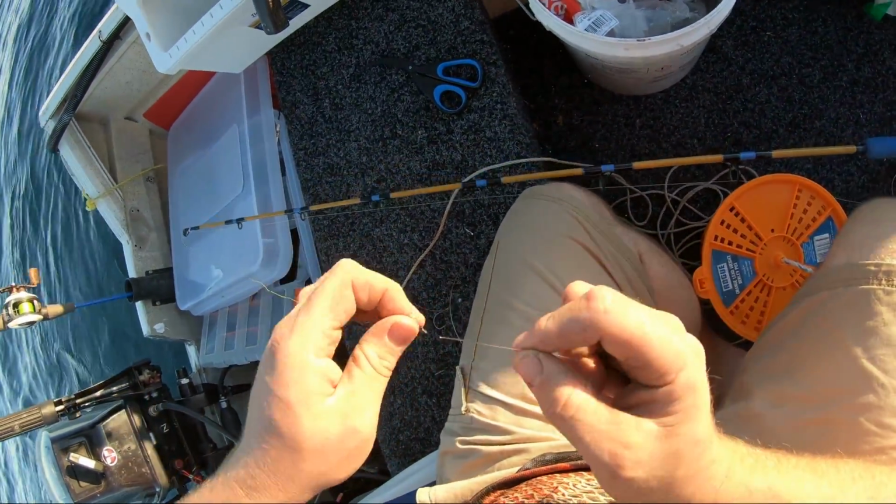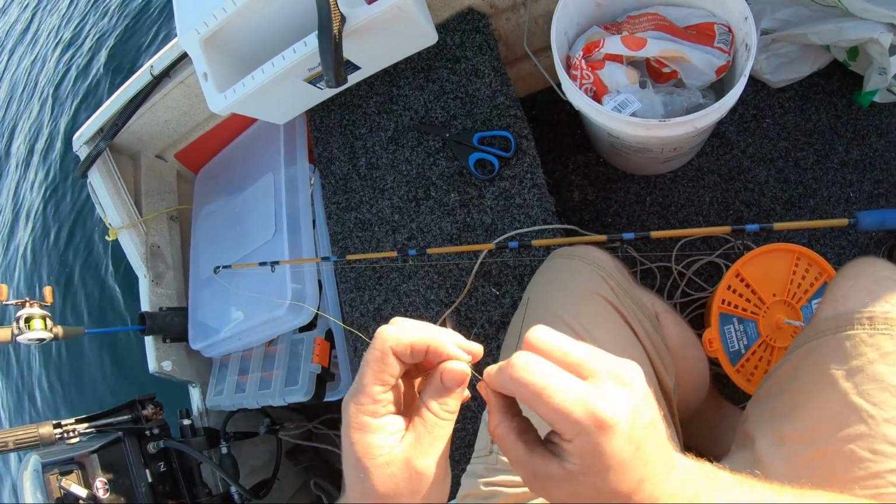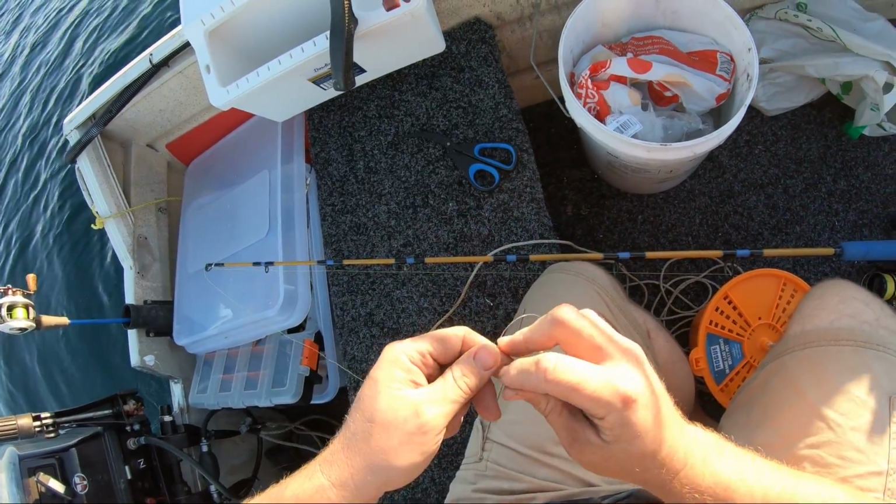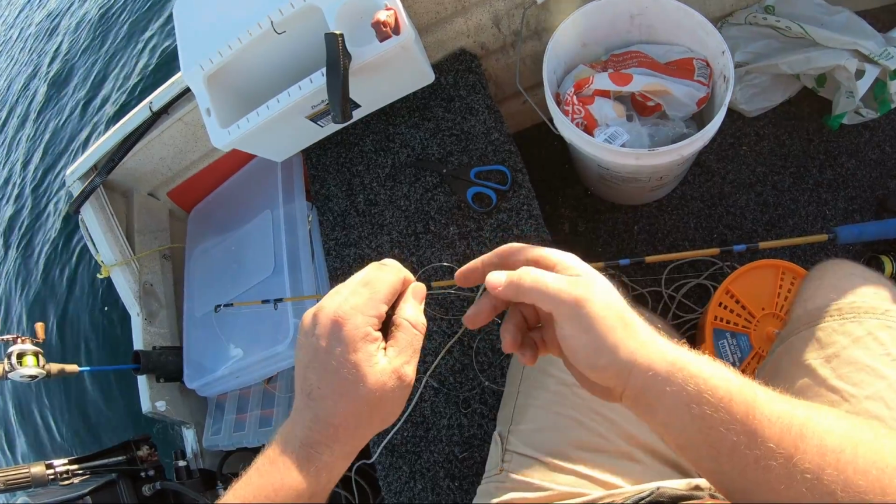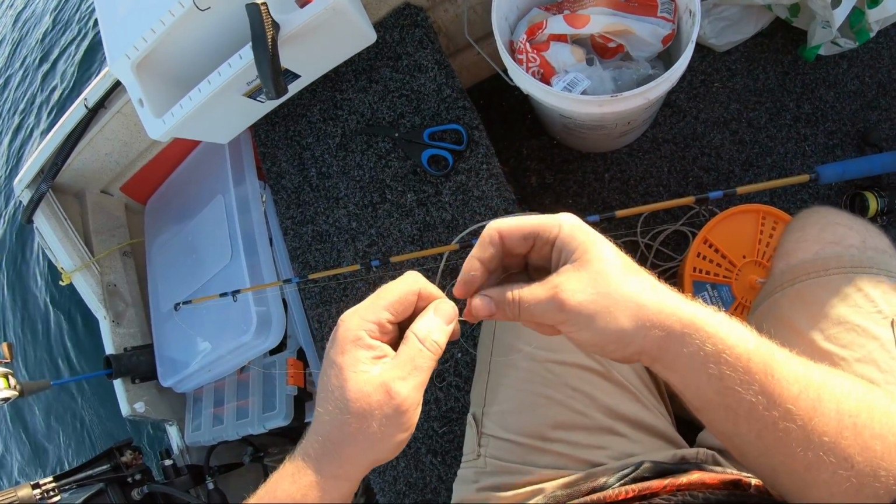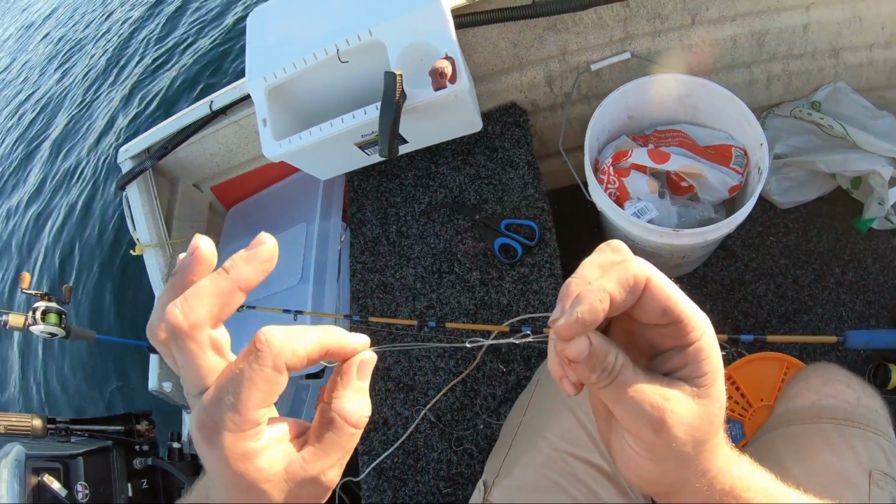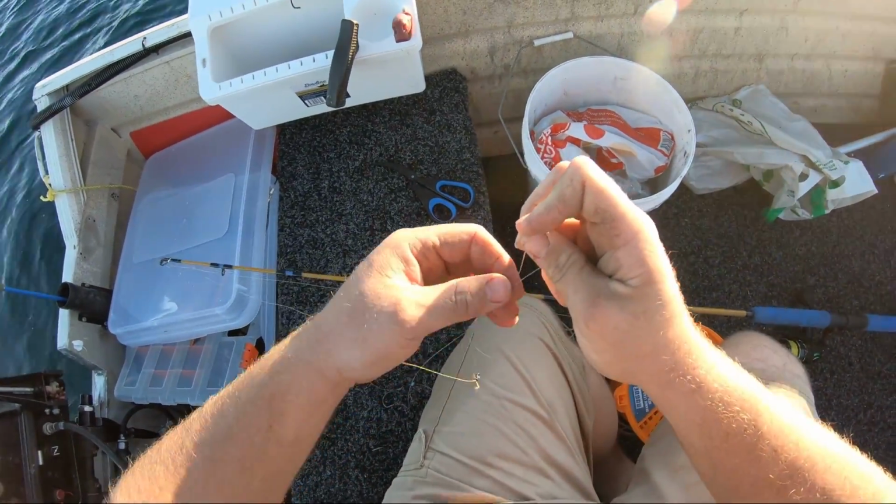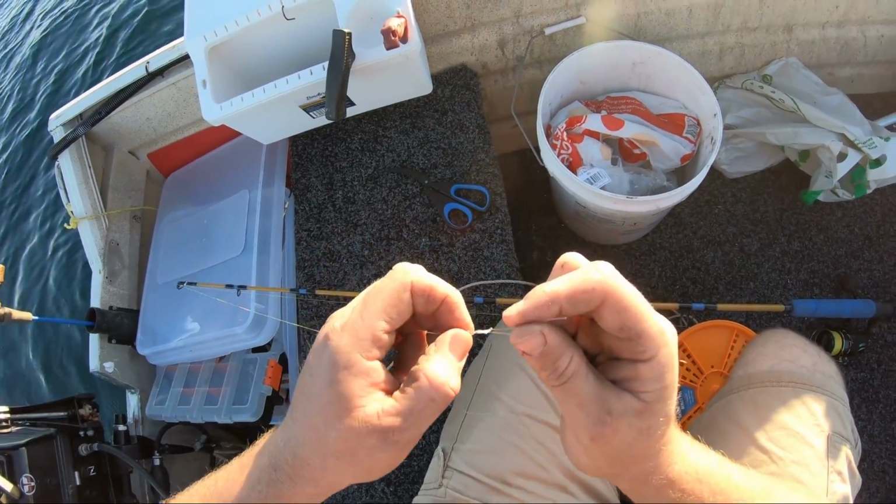Alright, and then just a simple 4-turn uni knot. So through your swivel, wrap it around. So there's a loop against the main line, pinch it, and then with your tag end, just through the loop and over the main line in the loop, 3, 4 times. Pull it tight a little bit, and then always moisten your knots. A little bit of saliva, pull it tight, gently slide it down towards before you pull it really tight.